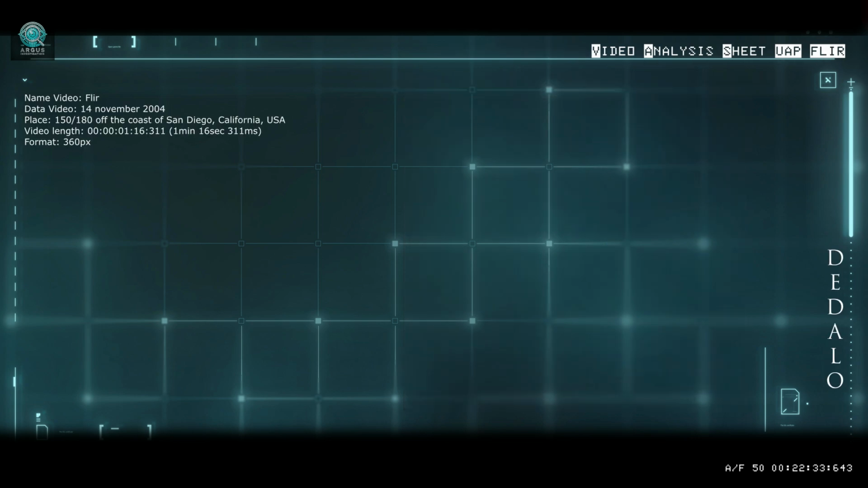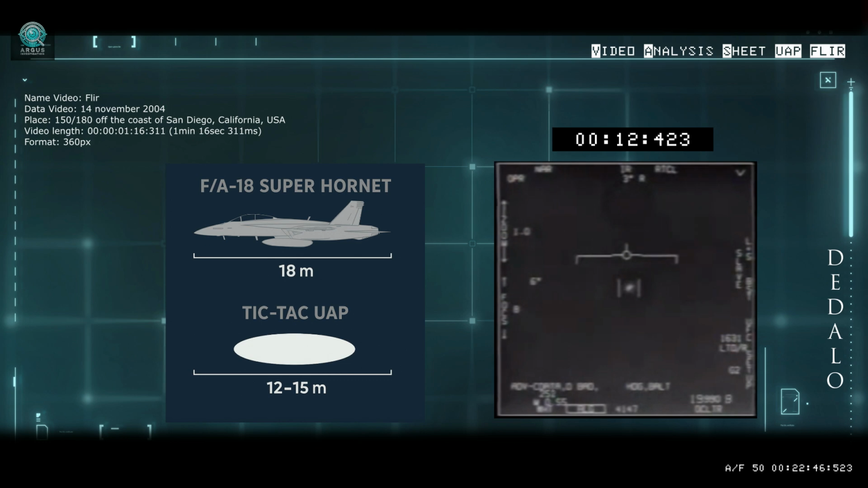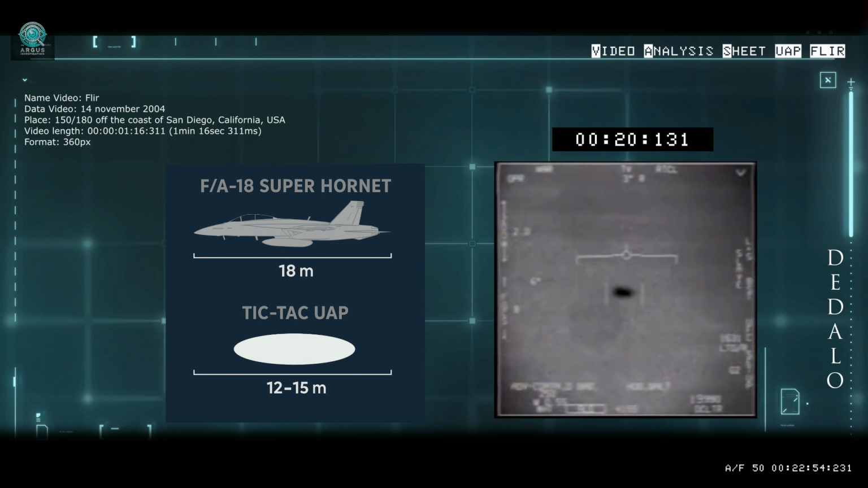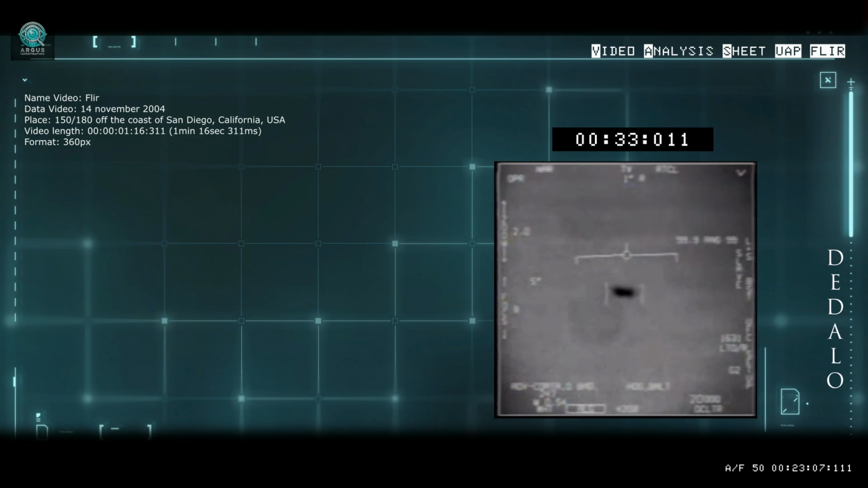1402 UTC, the contact, designated FLIR-1, is locked by the sensor of Underwood's Super Hornet. The data calculated by Minerva, based on the 10 to 15 miles estimated by the pilot, indicate an object much larger than the one reported by Commander Fravor's team. Yet, the technicians aboard the USS Princeton confirm that the object recorded by Underwood is the same one seen by Fravor's team. Therefore, if the object was the same, the heat it emitted may have distorted its apparent size. Alternatively, the object could have been less than 5 miles away, even if it was not visually detected by Underwood, though this hypothesis remains unverifiable at this time.